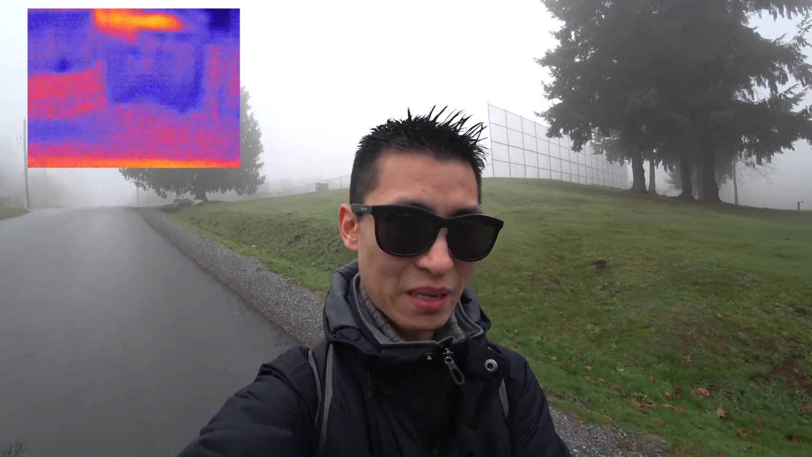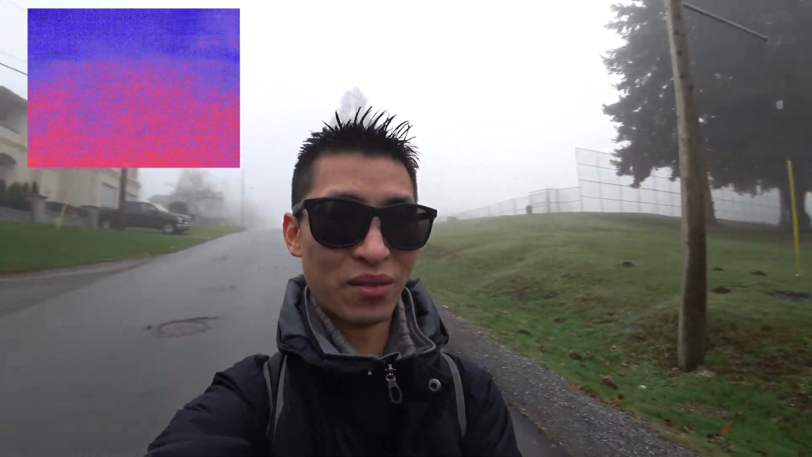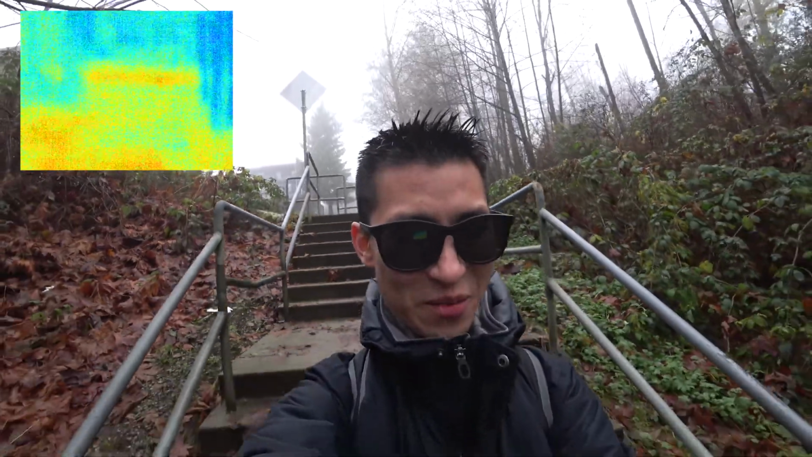The only negative to this, I would say so far, is because everything uses the phone, I obviously can't use the drone and this at the same time unless I get a separate device. Yeah, again, as I'm walking, it looks kind of blurry, but hopefully you can see the cars going by.